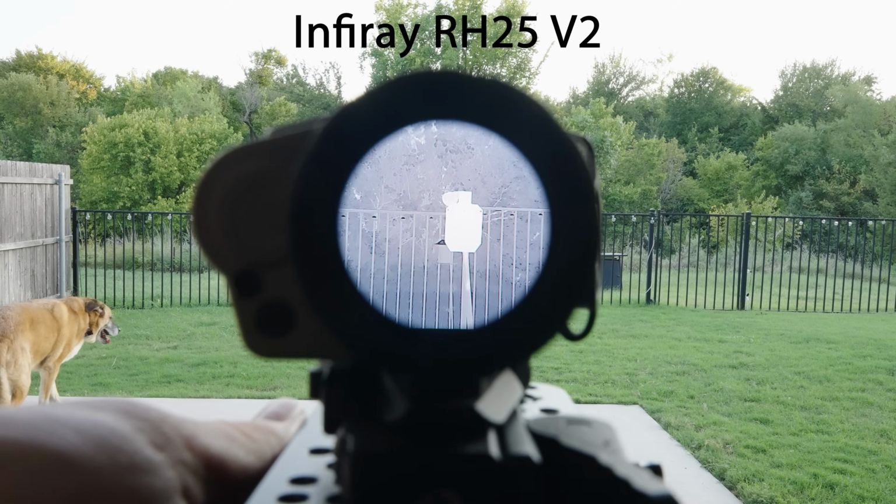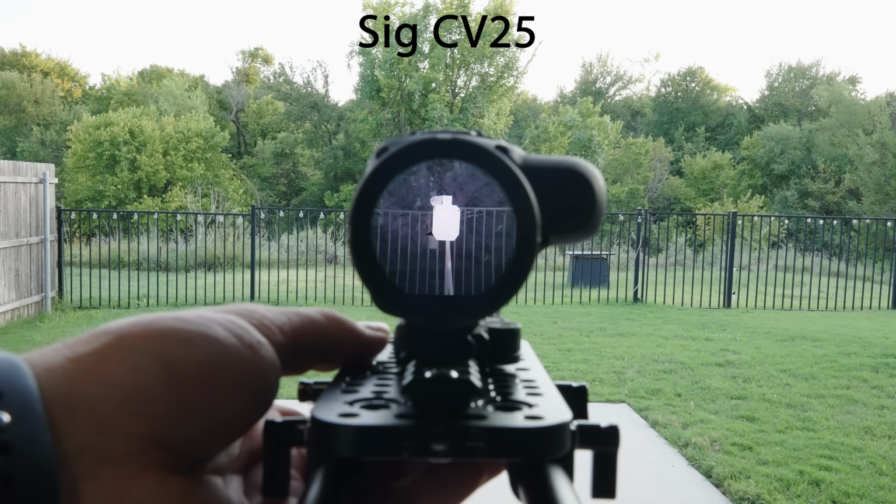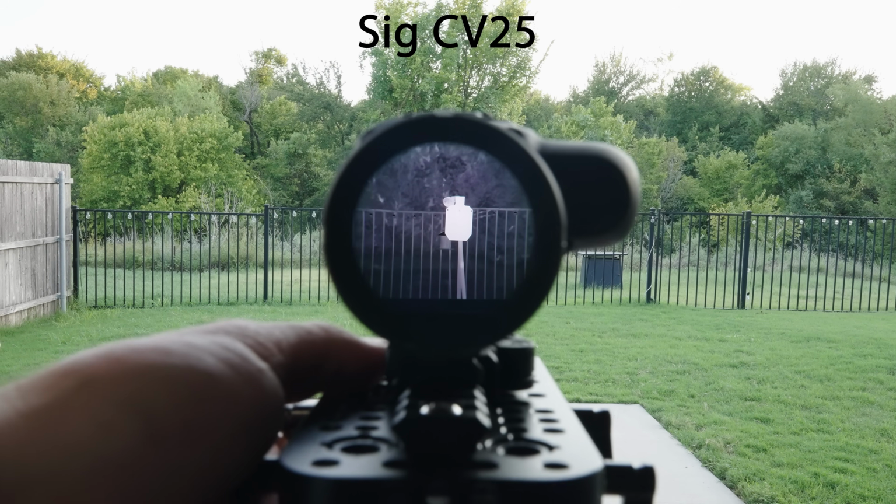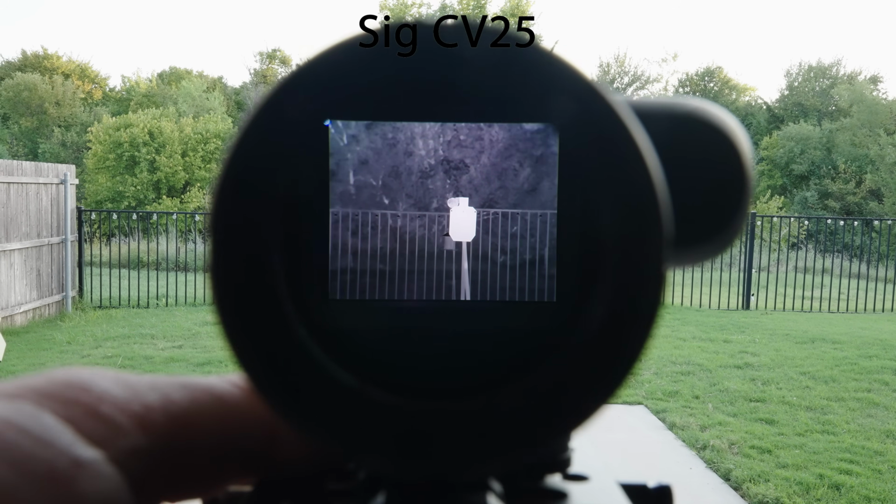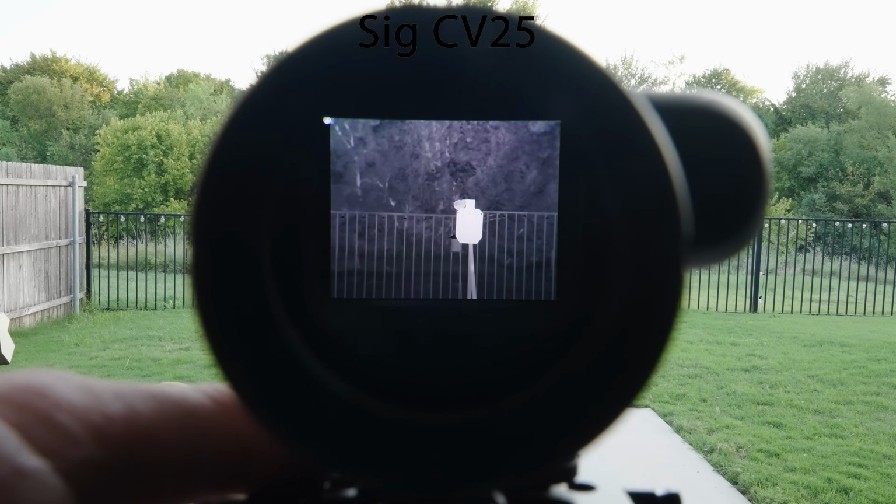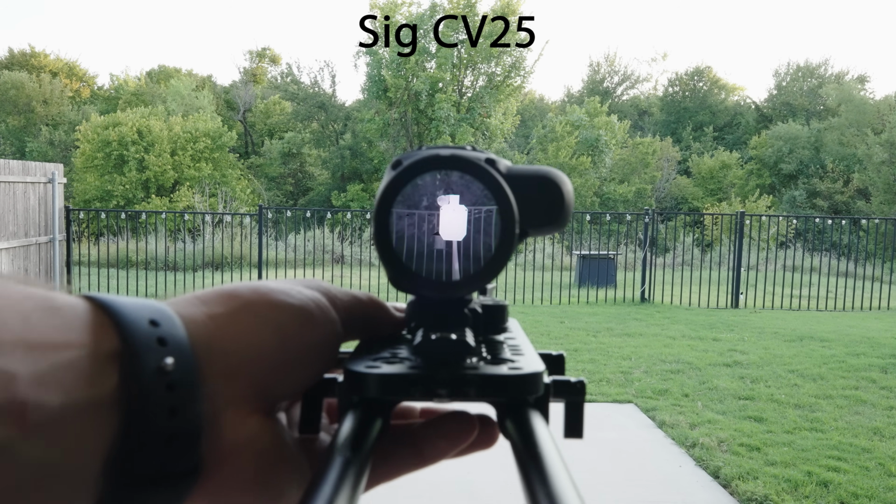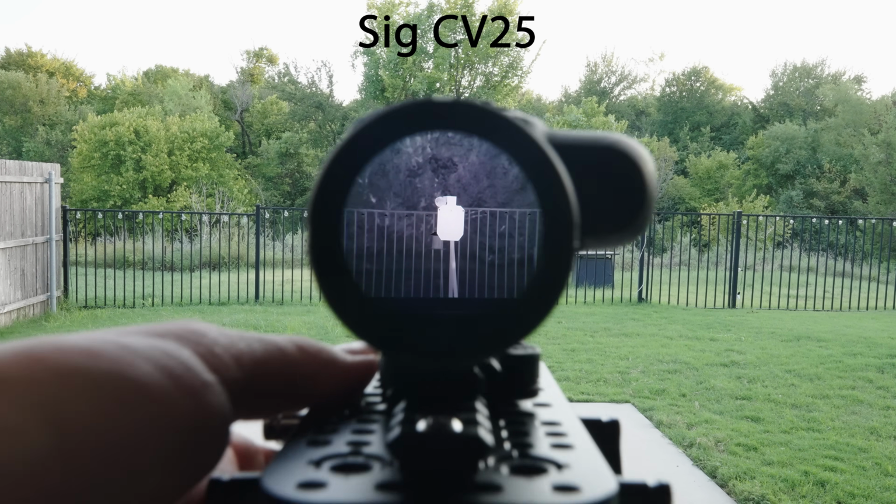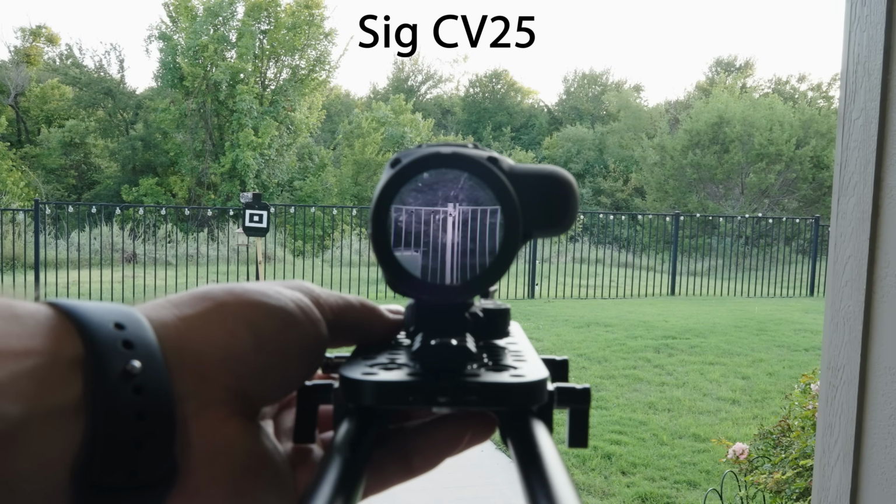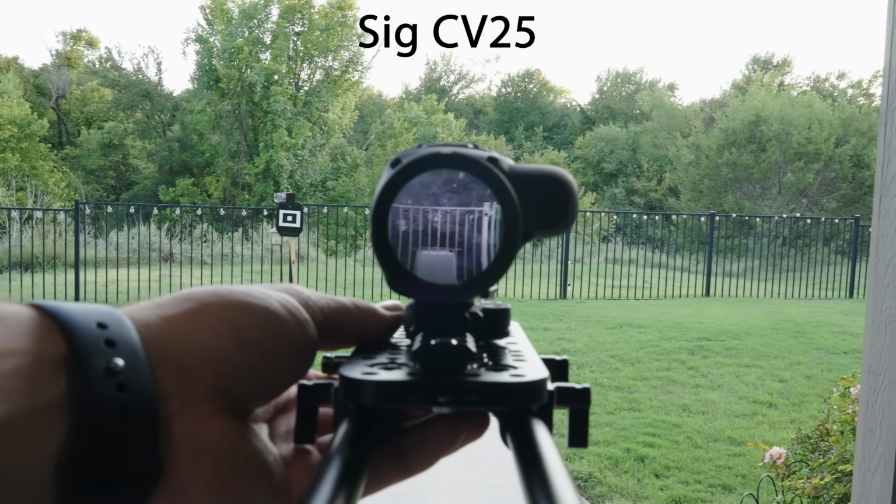So this is more or less what you get out of the RH25V2, a fairly pleasing display. But I had mentioned earlier that the SIG CV25 is one of my most pleasing displays, and hopefully this gives you a better idea of how pleasing that image looks. Now, you're not seeing the compression rate of the video, you're seeing as close as I can get it through a camera to what it looks like to the user's eye. And I find this display to be incredibly, incredibly pleasing, and the scale is almost perfectly one-to-one, true to life.